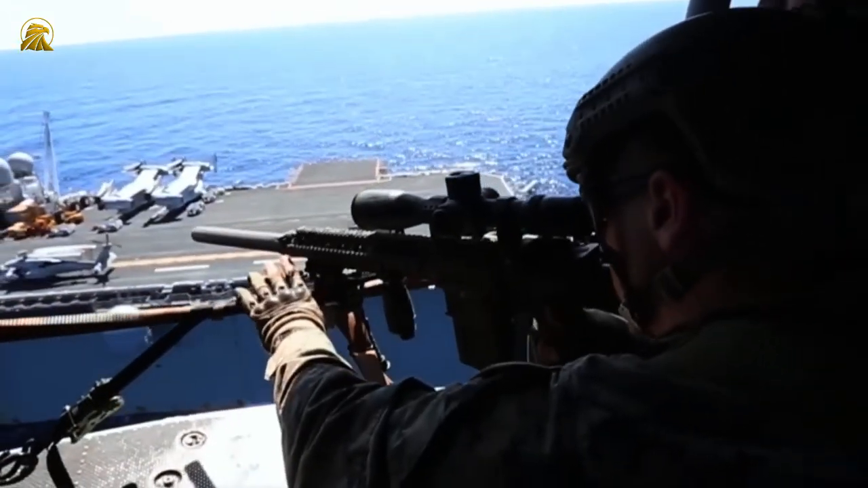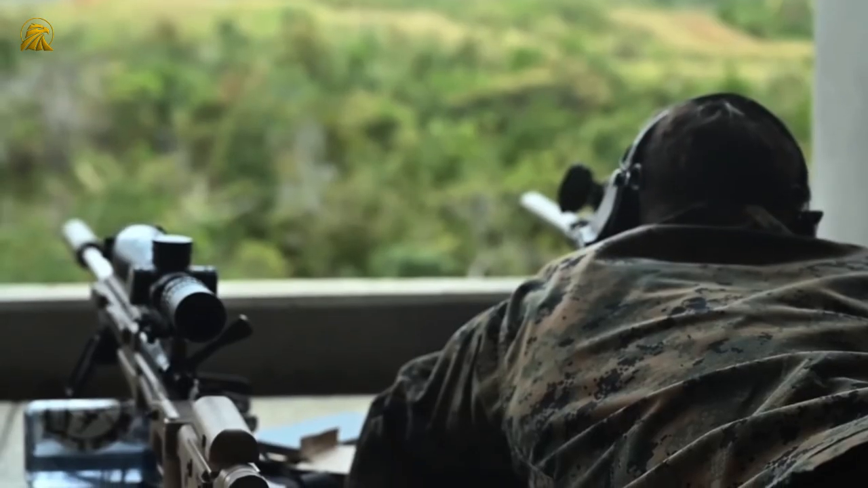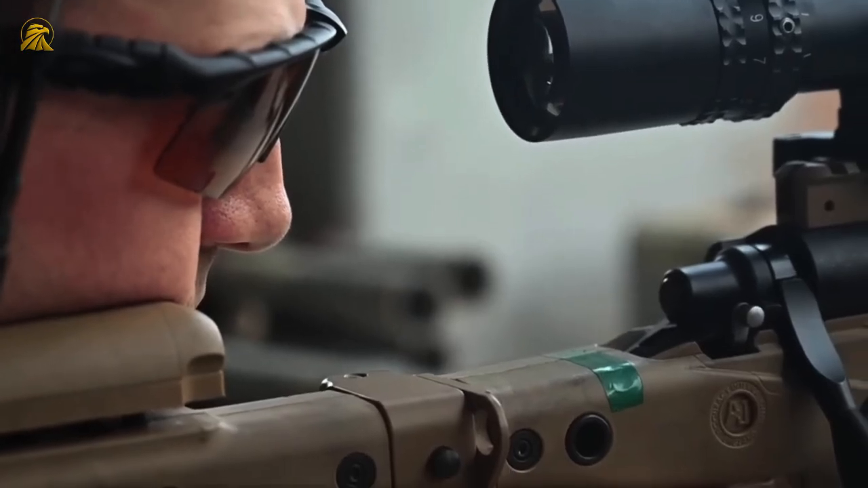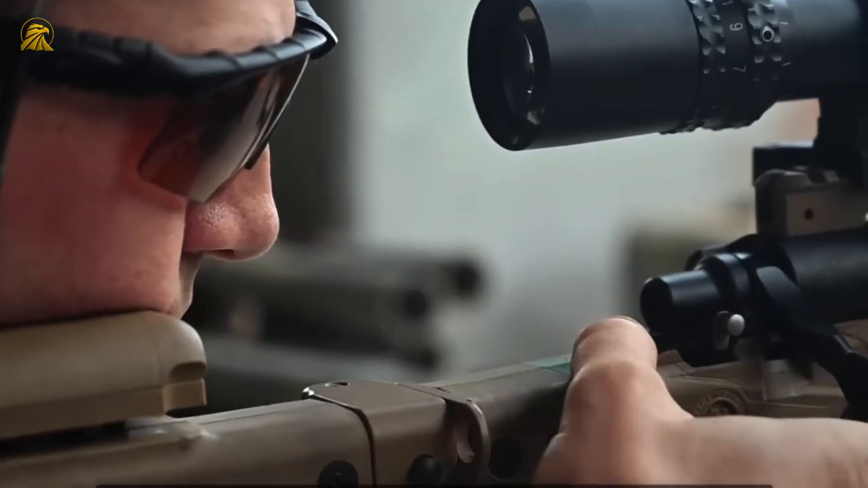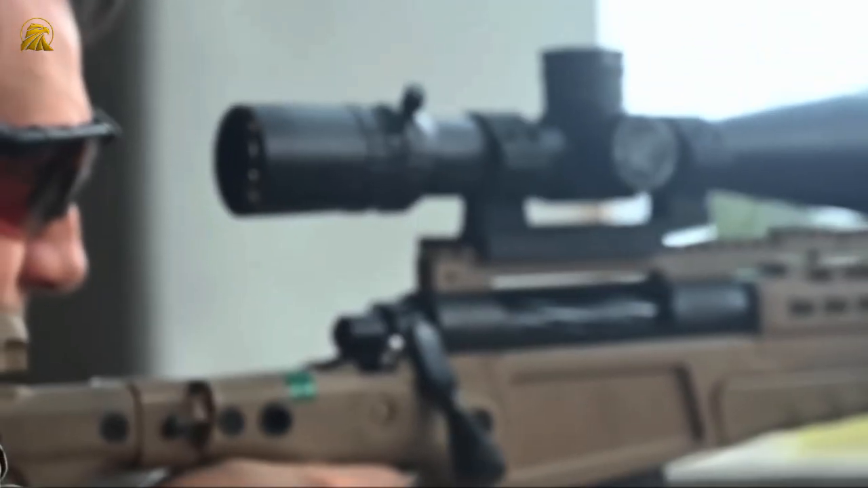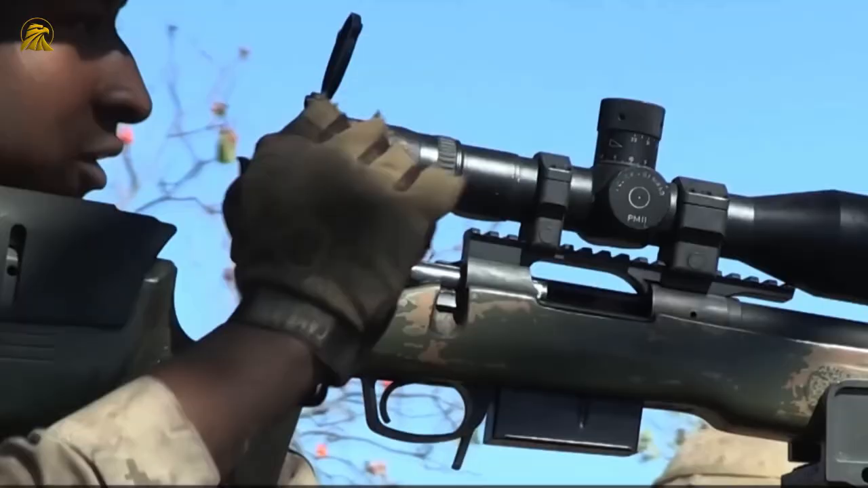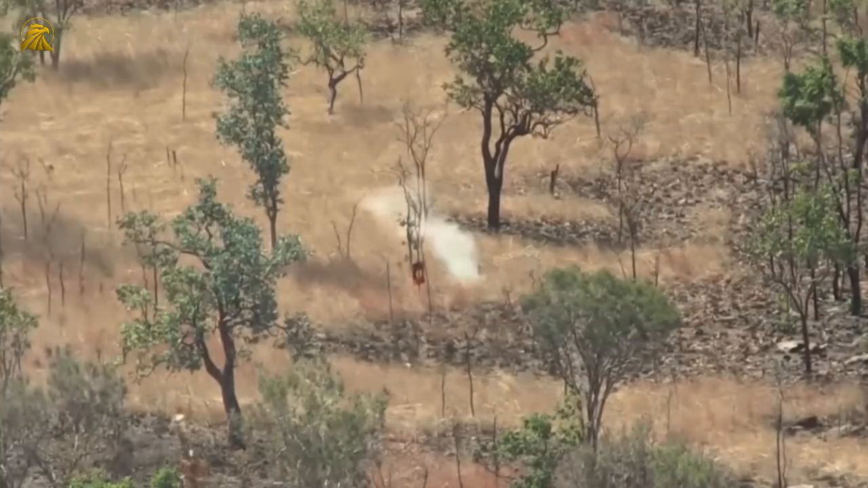FPV drone operators often describe the experience as surreal and psychologically challenging. They see their targets in intimate detail through high-definition cameras. They watch reactions, escape attempts, facial expressions in the final seconds before impact. This visual closeness combined with physical distance creates a cognitive dissonance that can be deeply unsettling.